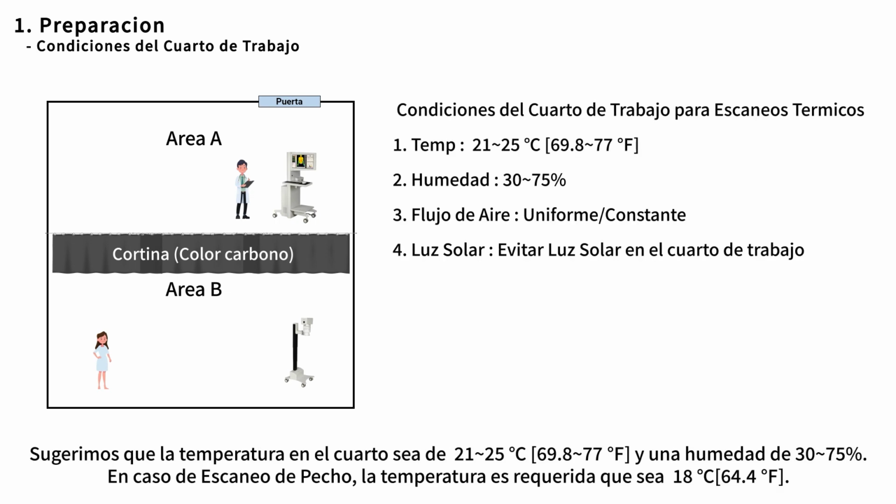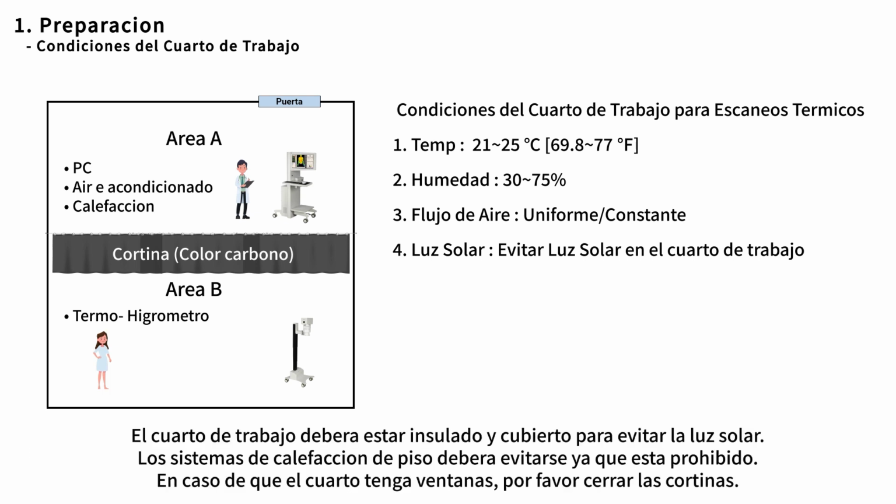We suggest the temperature in the room should be 21 to 25 degrees, and humidity should be 30 to 75%. In case of breast screening, the temperature is required to be 18 degrees. The room should be insulated from direct sunlight, and floor heating systems should be prohibited. If the room comes with windows, please close the curtains.